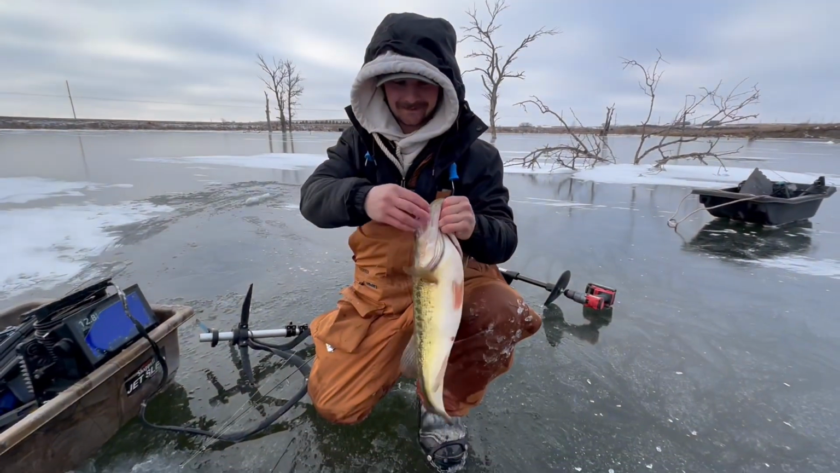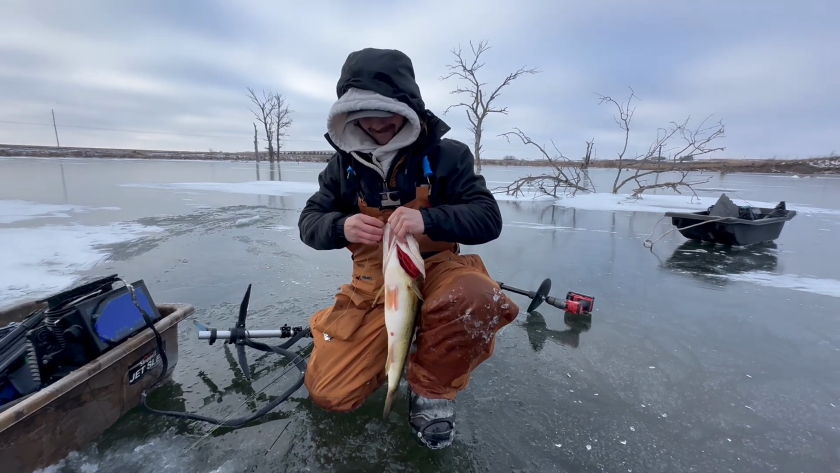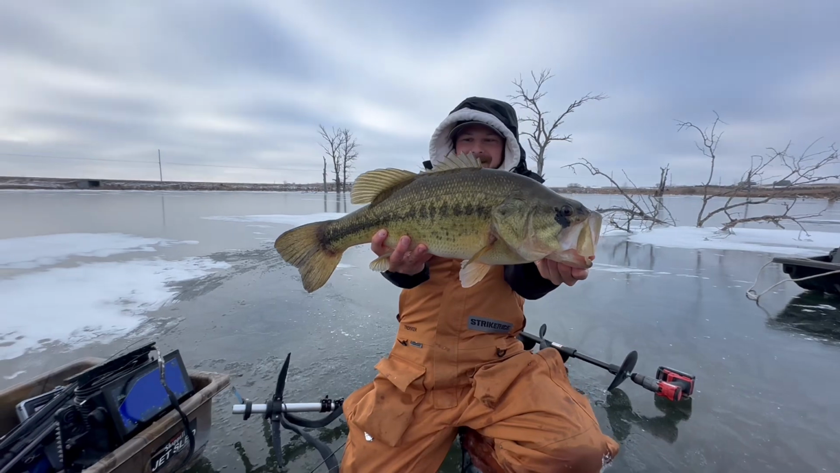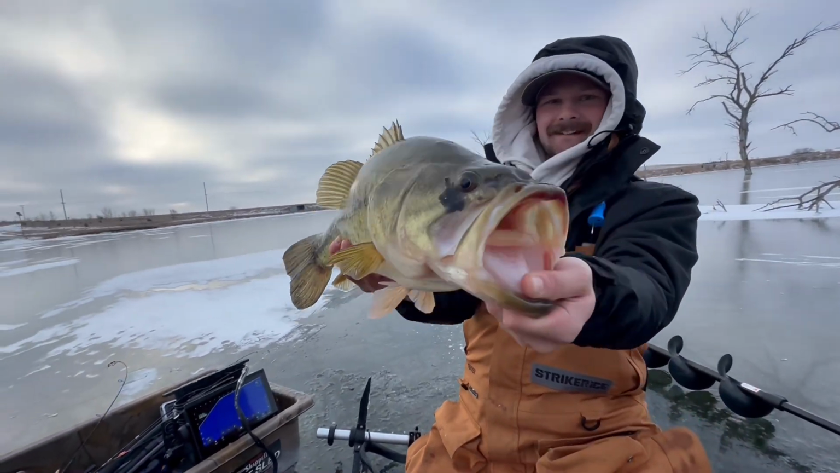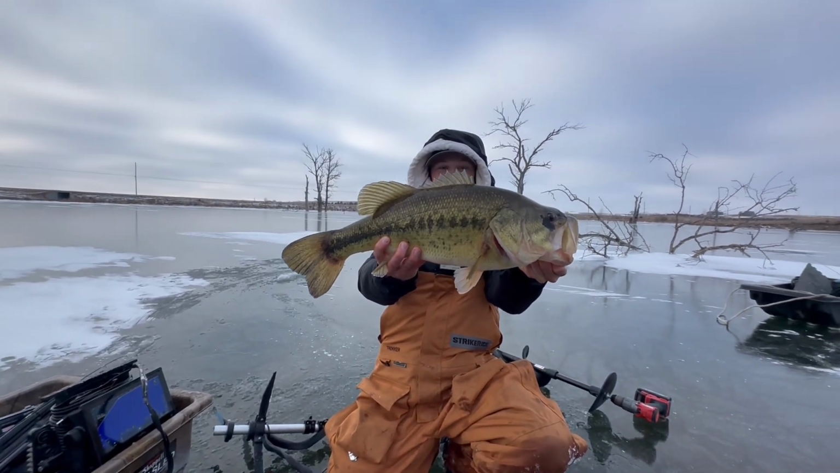You got a little black spot? Dude, that thing is epic. Monster, Jordan. Heck yeah, I thought it was a catfish. Dude, that thing is sick. I'll take that over a catfish. Yeah, that's better than a catfish. We catch plenty of catfish. It's not a 6, but it's definitely a 5. Yeah, that's awesome. It's pretty close to 6, dude.